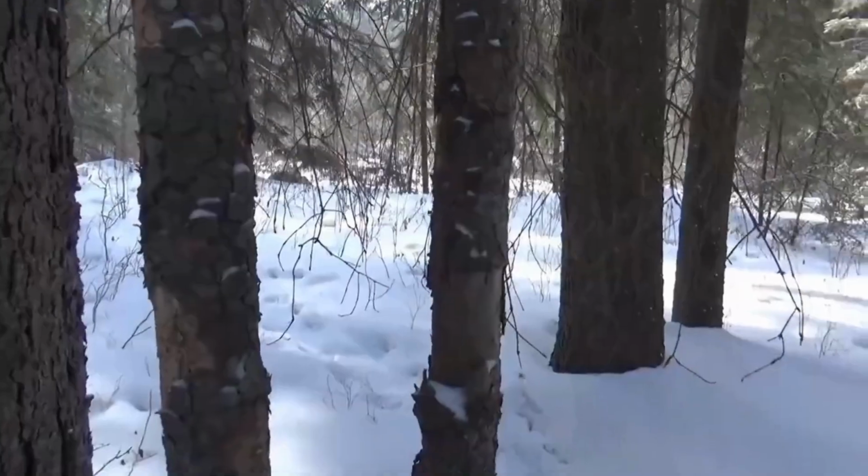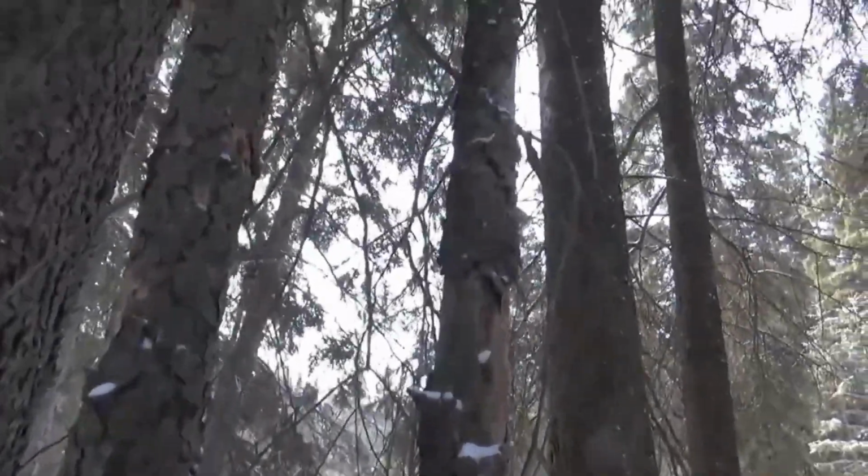I'm going to stop here, build a fire, warm up, and have a bite to eat. Found a couple of nice small diameter dead standing trees for my fire.